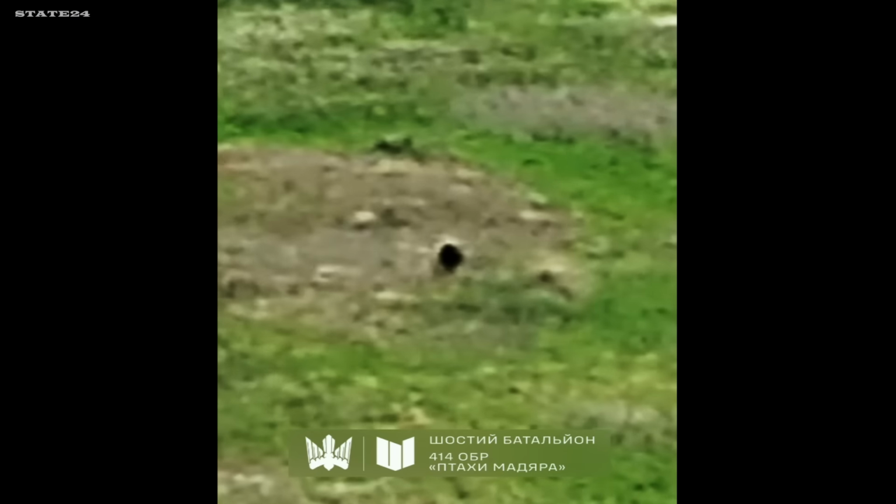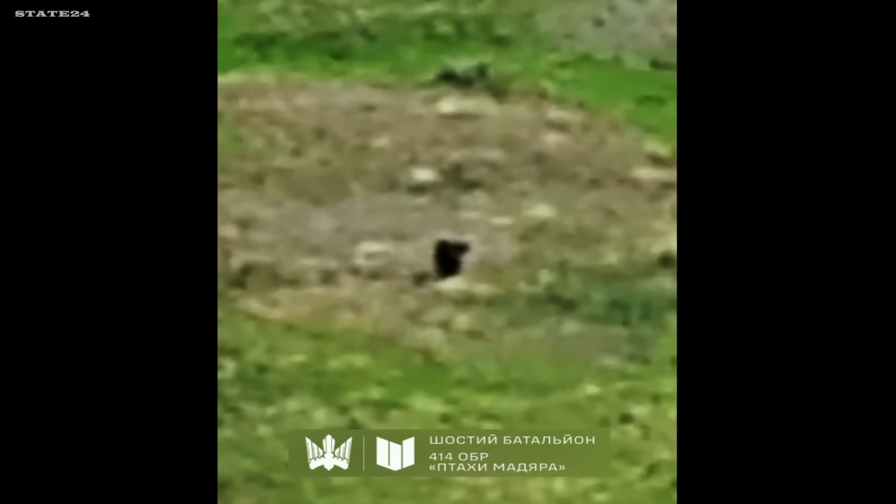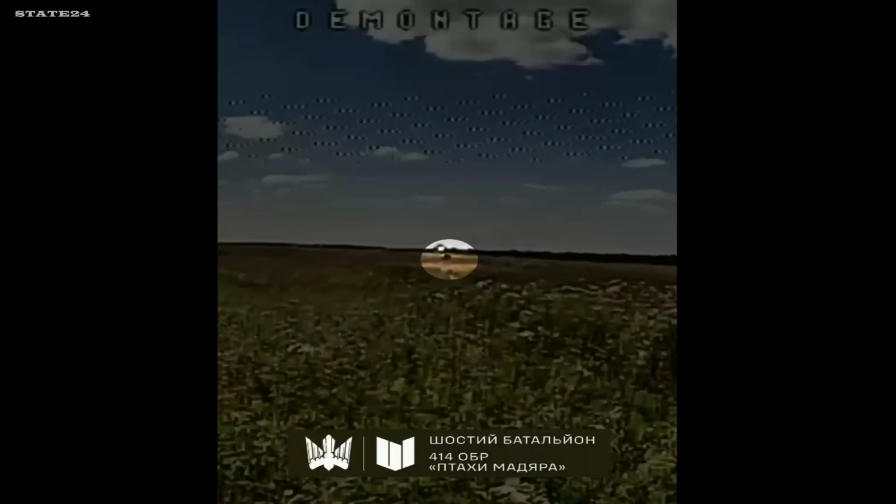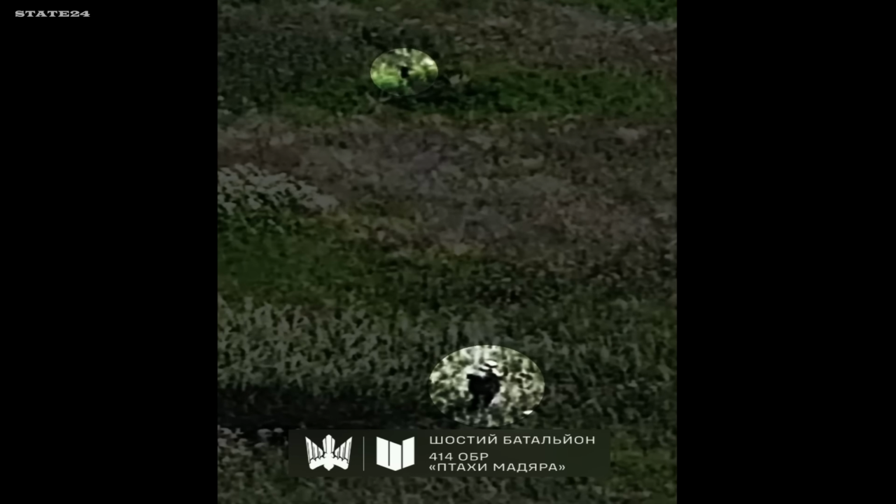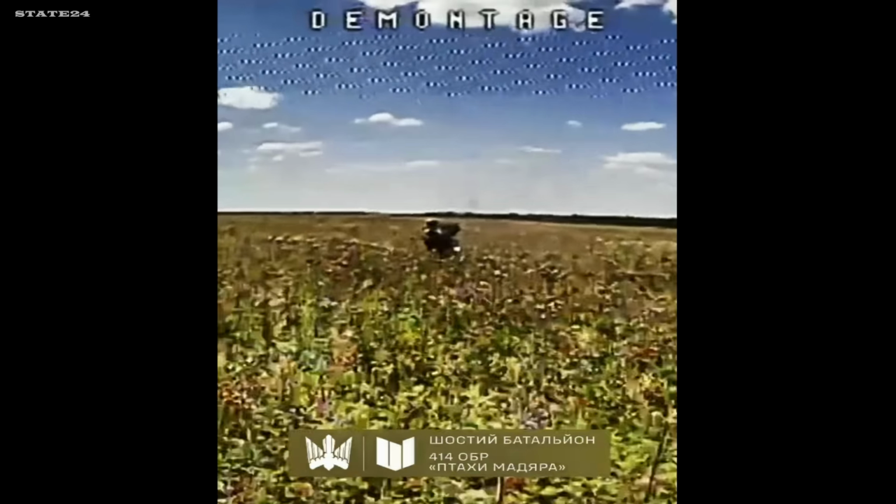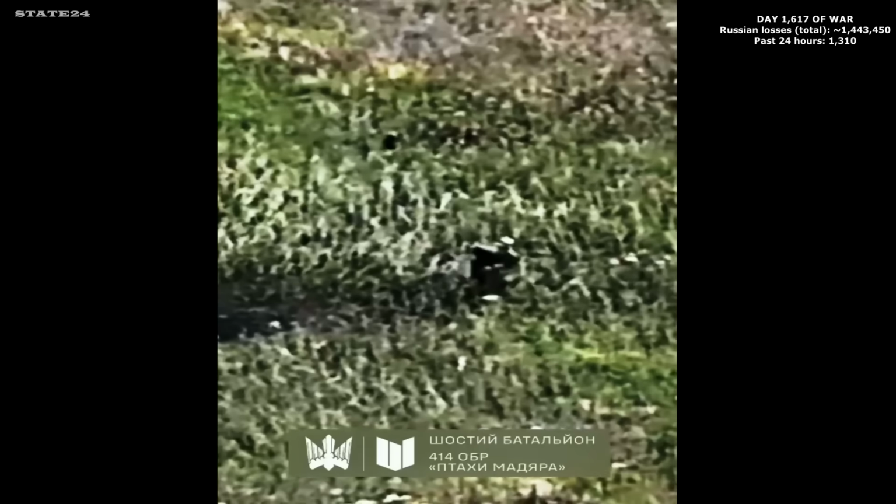A lone Russian soldier in southern Donetsk, just meters from Ukrainian positions, wandering into territory where the risk is immediate. An FPV drone is dispatched and closes in within minutes. He spots it early and opens fire, shot after shot, tracking the drone as it approaches. None of them connect. The drone moves faster than the aim can follow and closes in before the last round is fired.